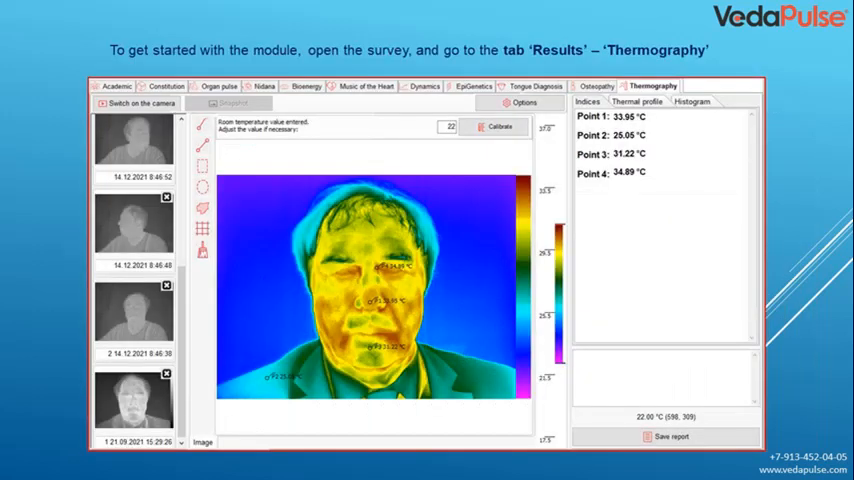To get started with the module, open the assessment, and go to the tab Results, Thermography. We immediately see the portrait. This is my thermal portrait, where you can already work with the tools and points that we marked here. We can see the temperature values digitally measured in degrees Celsius.